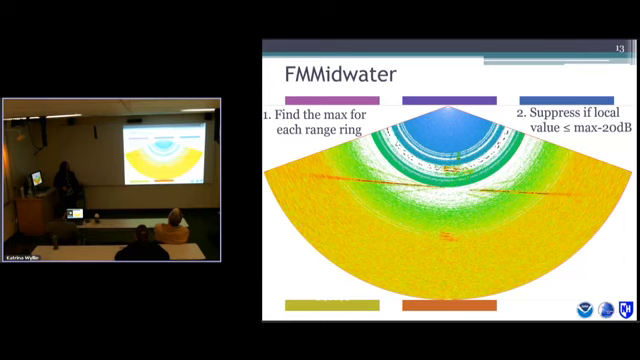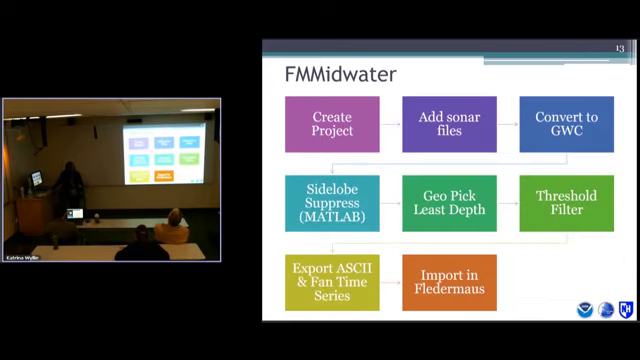So you can load this GWC file back into Player Mouse, FM Midwater, and continue working. If you're using Kongsberg data, you can basically skip this step, because as long as you're loading your sound velocity, your water line, and your vessel offsets when you're collecting Kongsberg data, FM Midwater will correct the data for you. If you're using Reson, right now it doesn't correct for Reson. So you can use this GeoPick tool, which I'll talk about in a second, to get your least depth estimate.